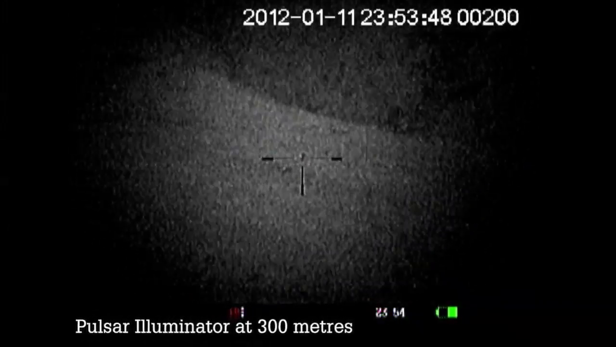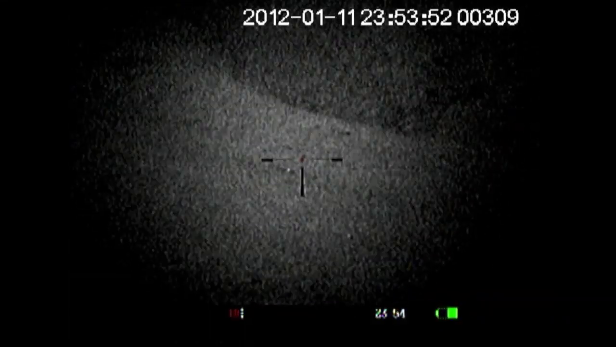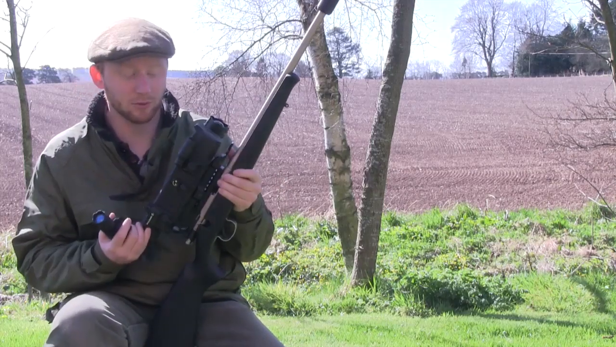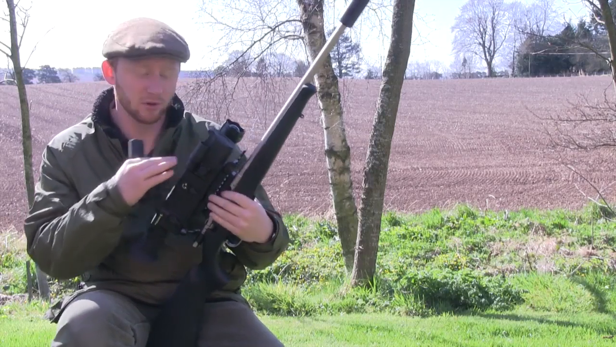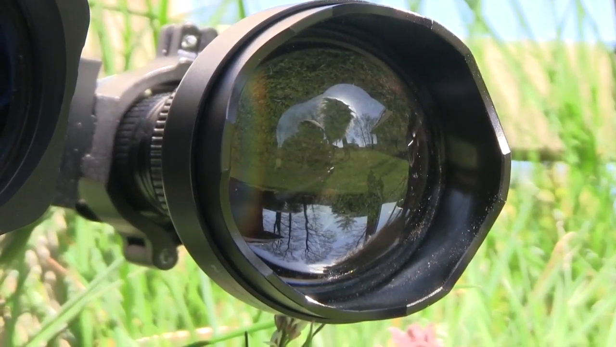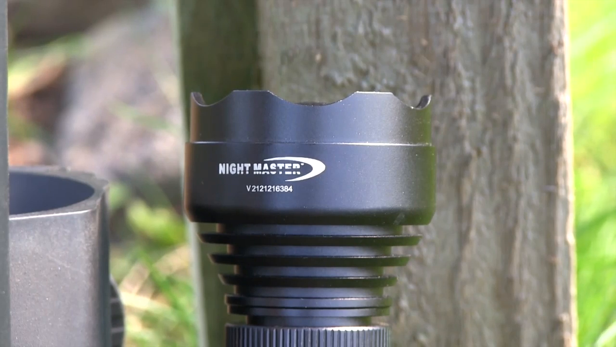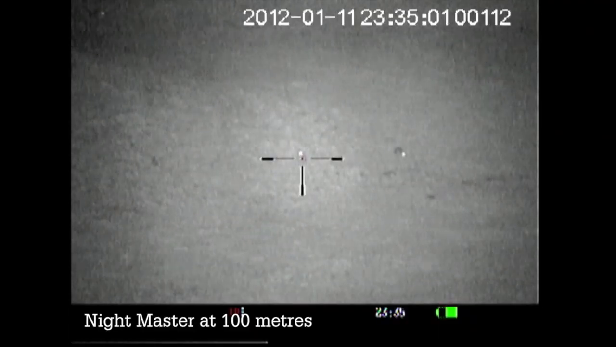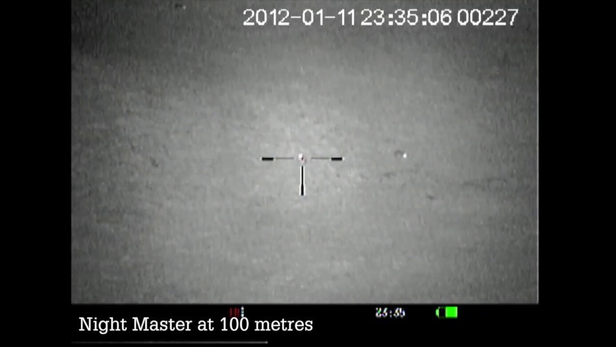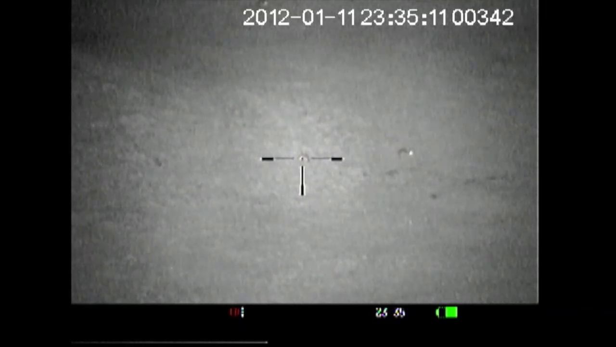If you want to shoot a bit further, more than say 150 yards, you do start to struggle to pick up the definition with the Pulsar illuminator. And you certainly wouldn't be able to do it with the built-in illuminator on the unit itself. And for that, you need something like the Nightmaster. This Nightmaster unit is brilliant, and it does extend your capabilities out to, I would say, 250 meters. At 300, you're still just able to pick up rabbits, but part of not being able to see them clearly is probably due to the magnification of the scope more than anything else.